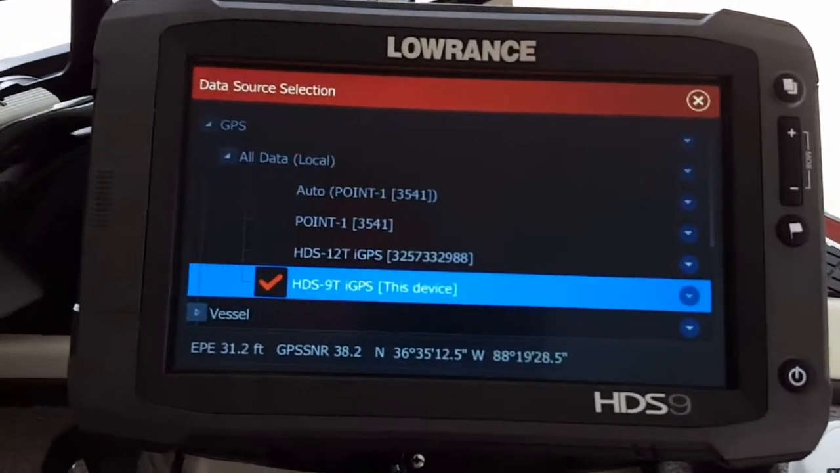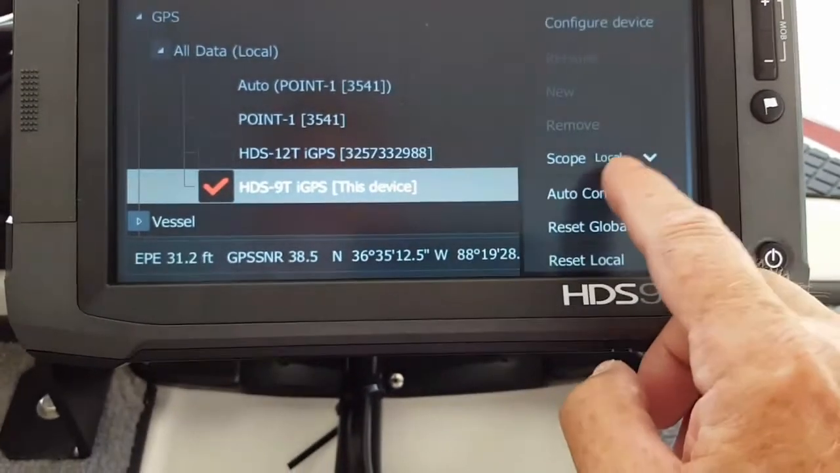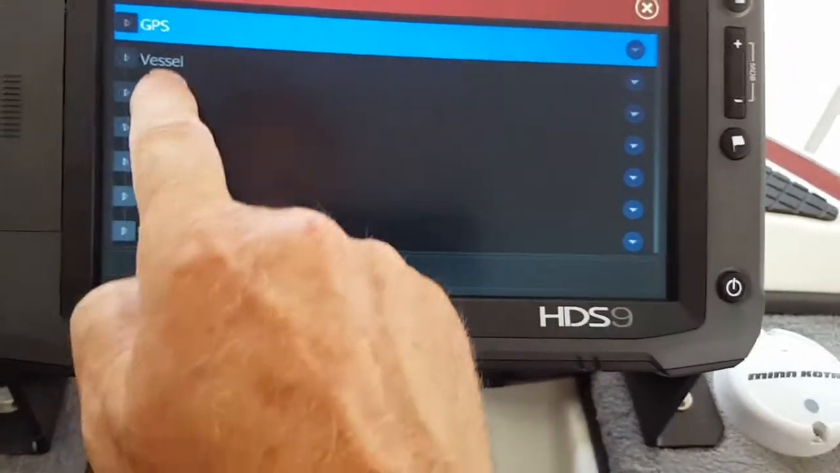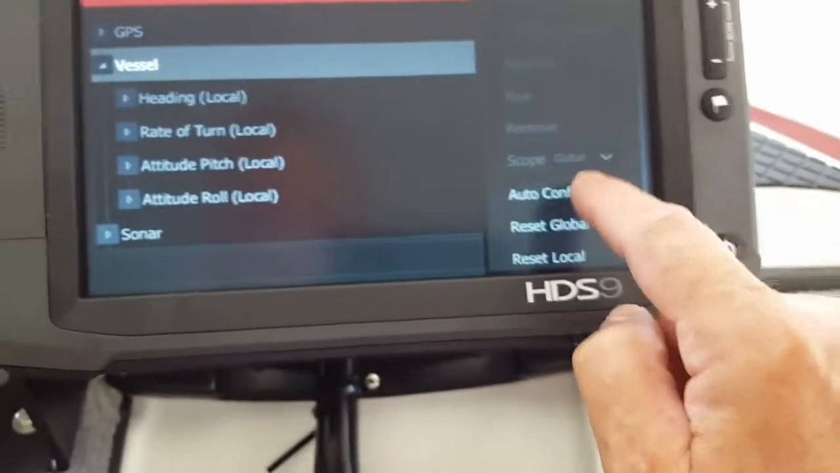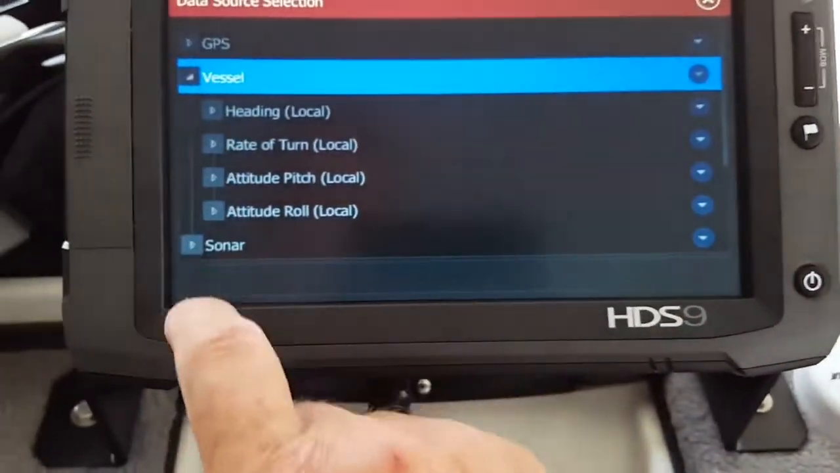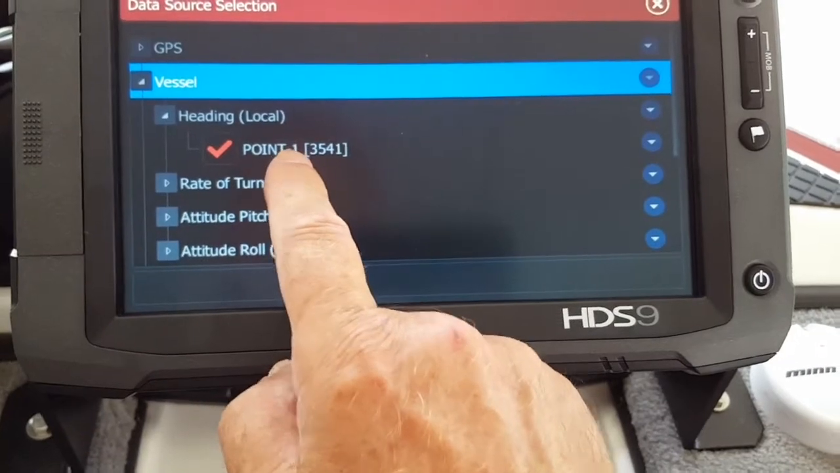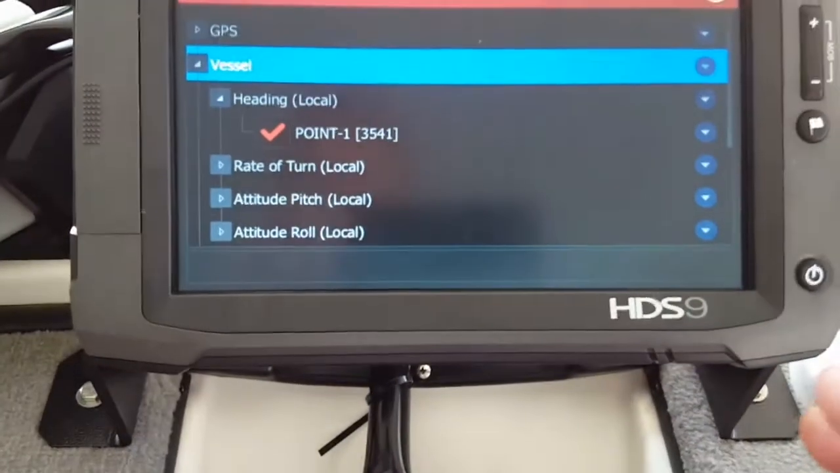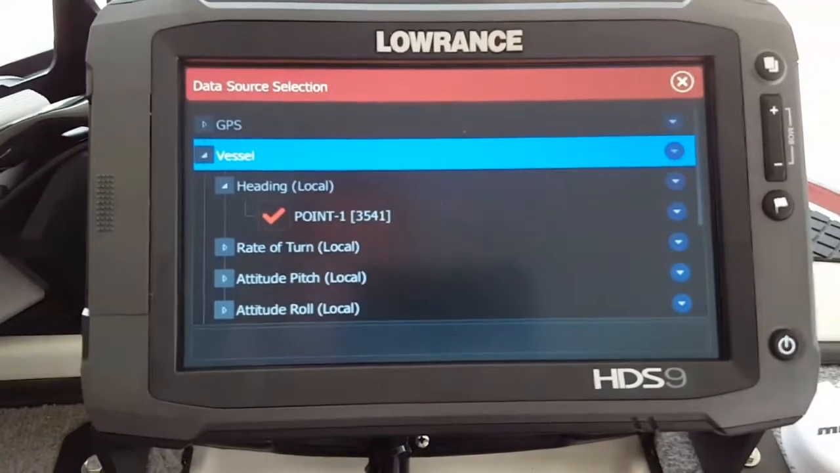So what I've done here is I've checked HDS 9. I make sure the setting is on local. Come back out, data sources, pop it. Now I'm going to come down here to vessel. You see where vessel settings are. I'm going to come over here, and you're going to see how I check these settings. It says heading, and I check Point 1, because I want to run the magnetic variance settings off the Point 1